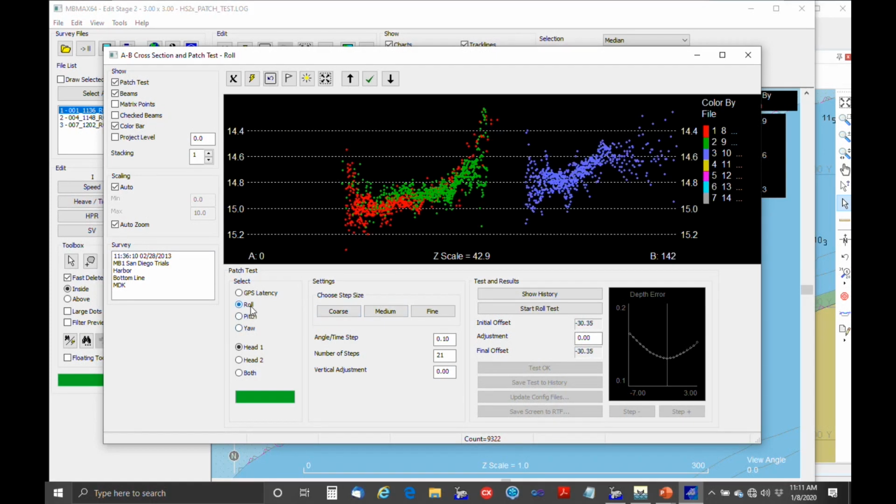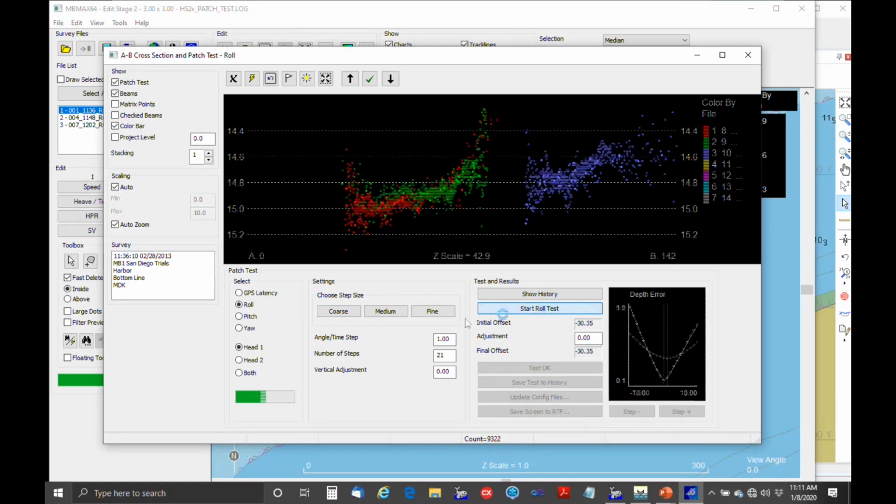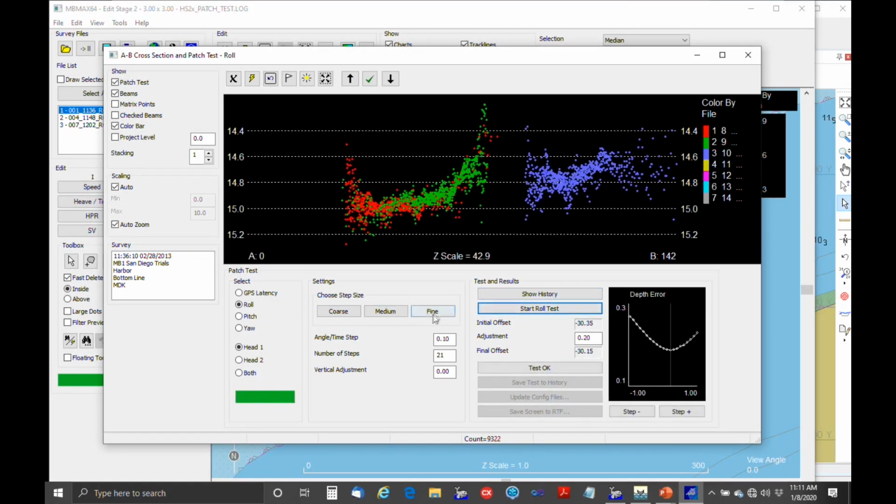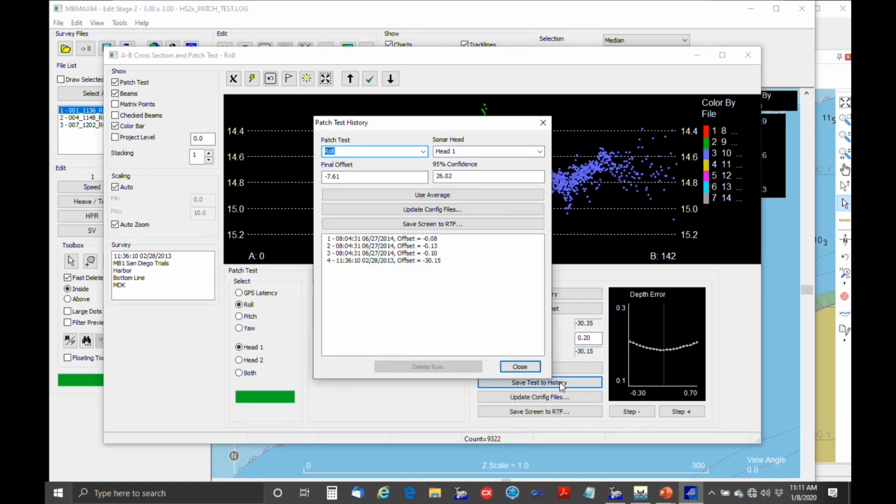Let's go to roll test, coarse, medium. Okay, so it looks like we got a pretty good overlap there. It made an adjustment of 0.2 degrees, and then here's the final offset. So test okay, save to history.